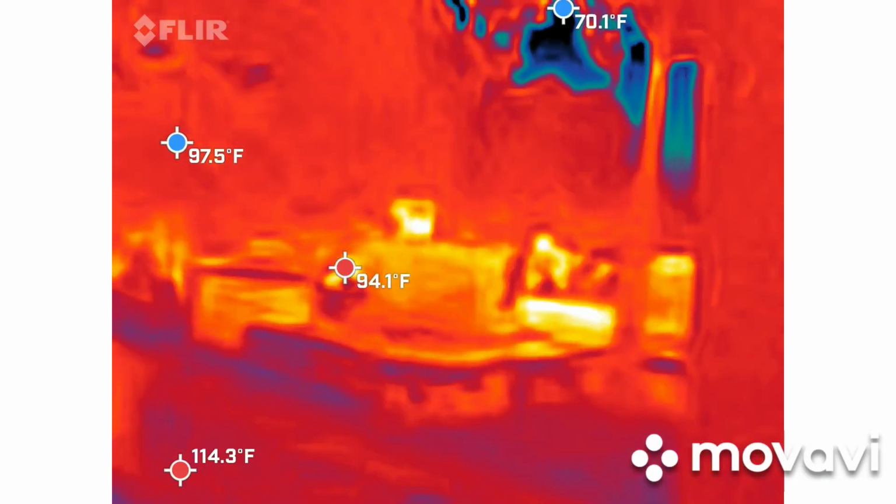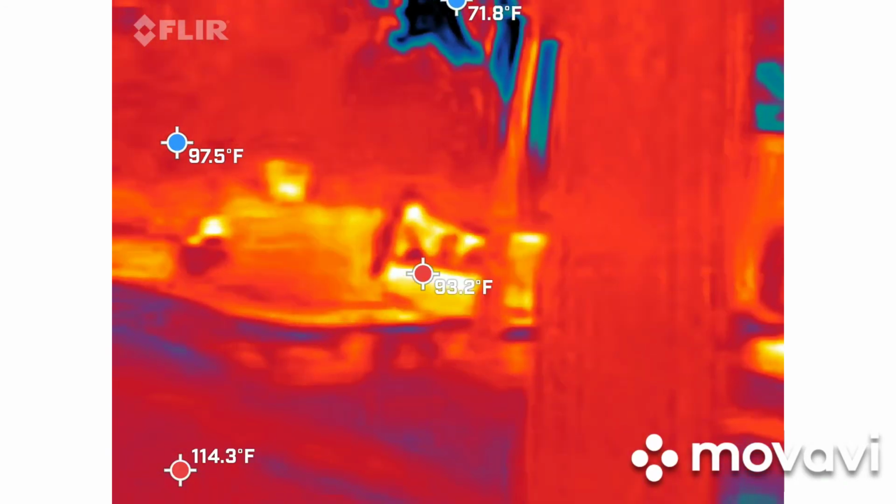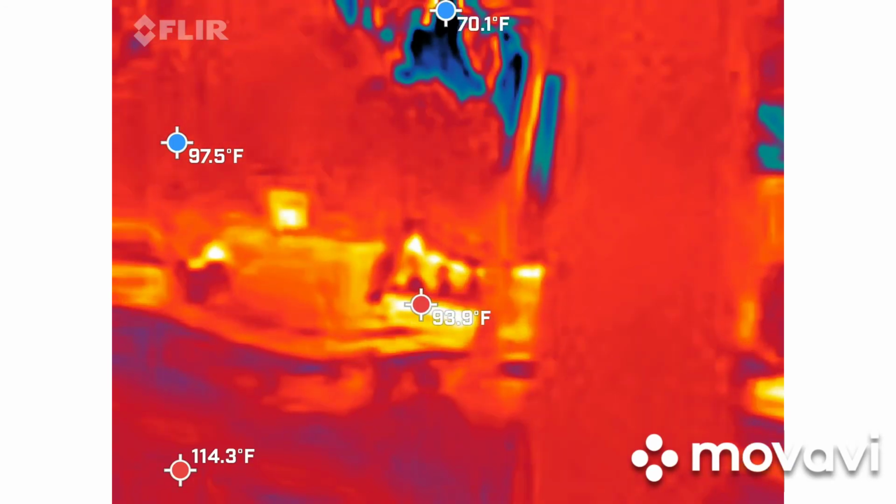So this one, what it's supposed to do is put that stick figure up. I'm sure you've seen this before.